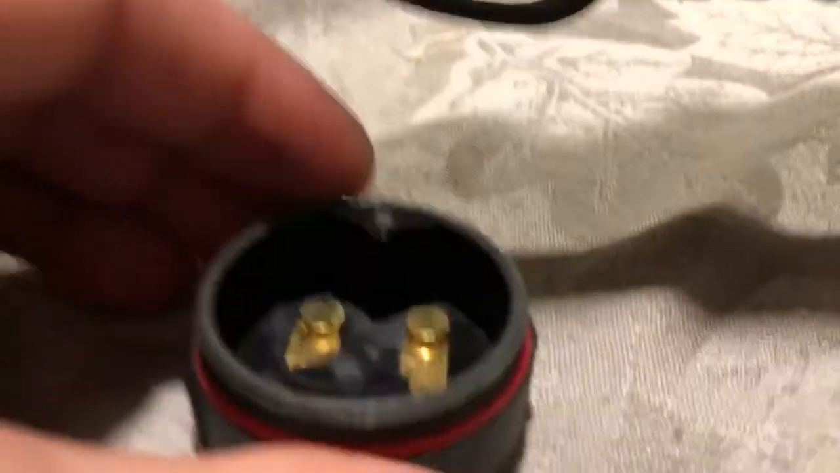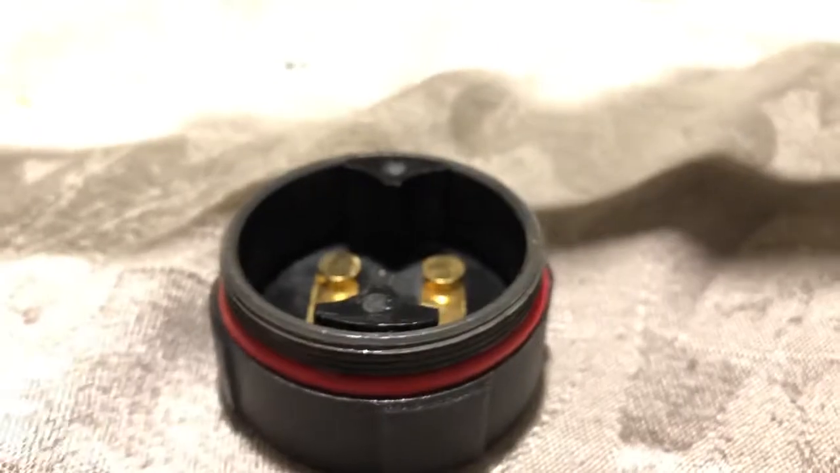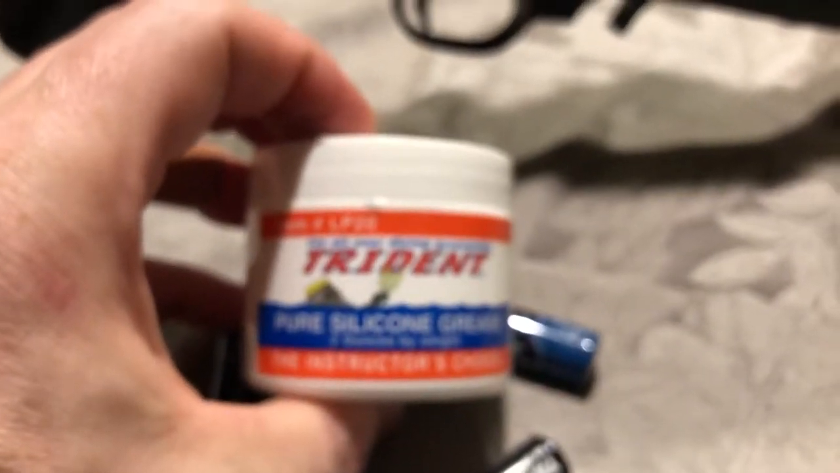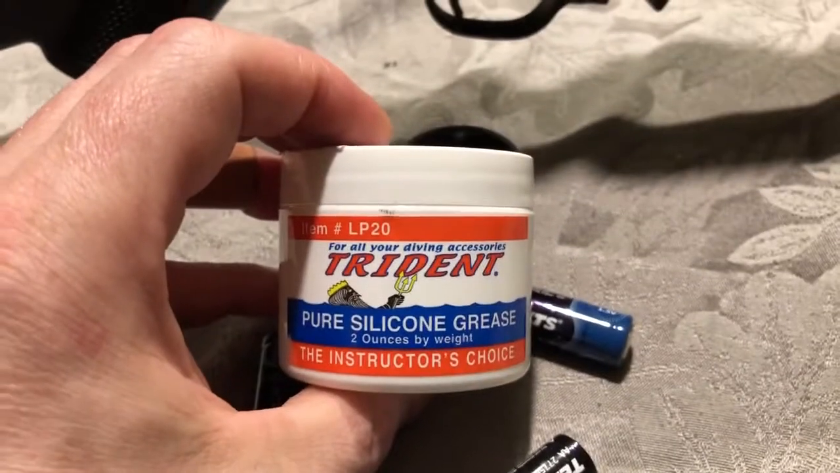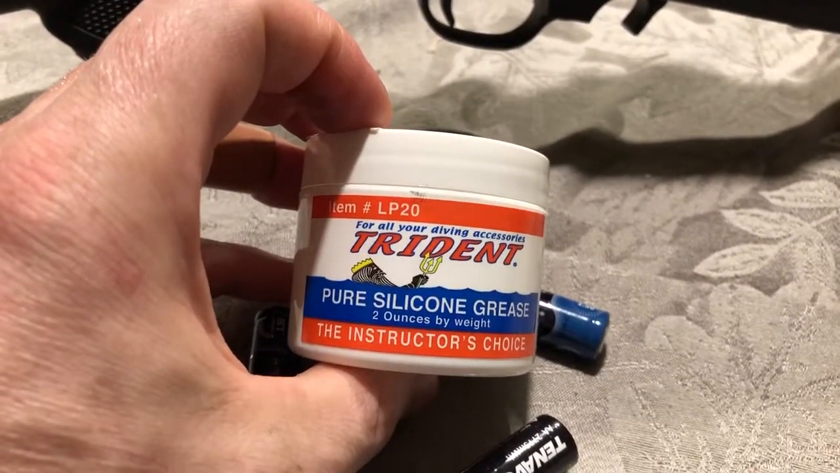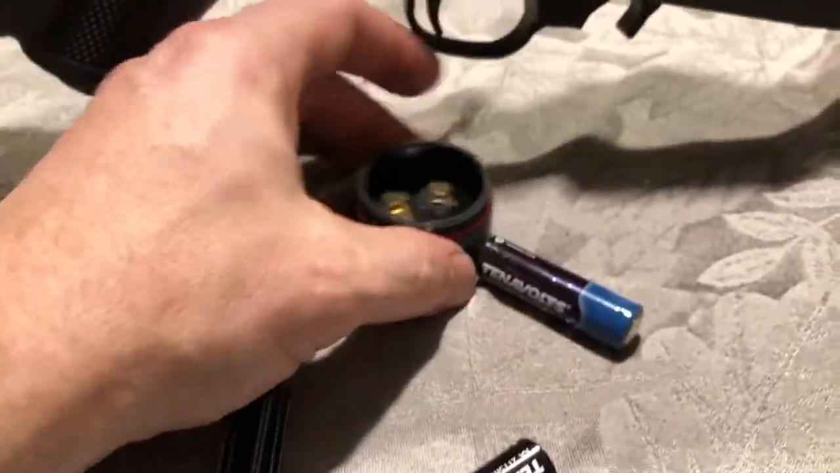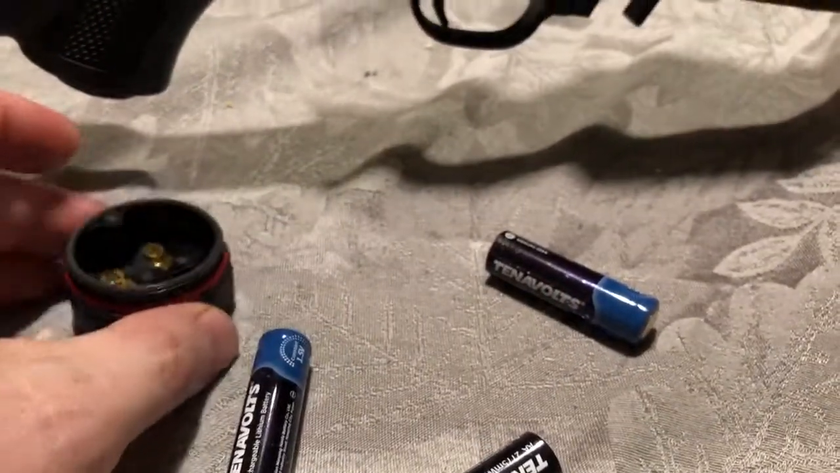One of the things I chose to do, because of the O-rings there, was to use some basic silicone grease. It not only helps with screwing it in, but it makes sure I get the best life out of the O-rings around it. This is the Trident silicone grease that I use. I also play airsoft, and we use this when we rebuild the piston O-rings inside. It seems like a pretty safe way to make sure we get the maximum life out of the O-rings and they don't catch at all. So that was one of the choices that I made.